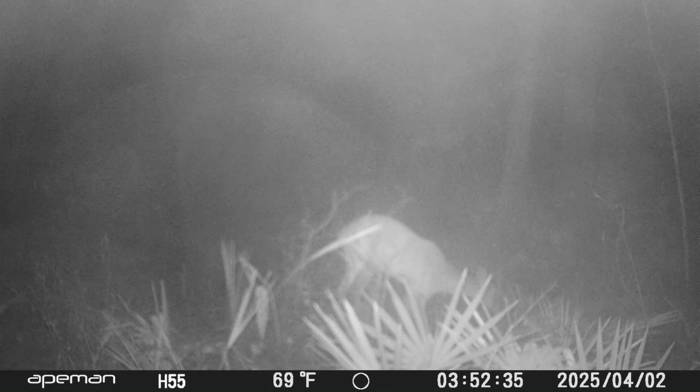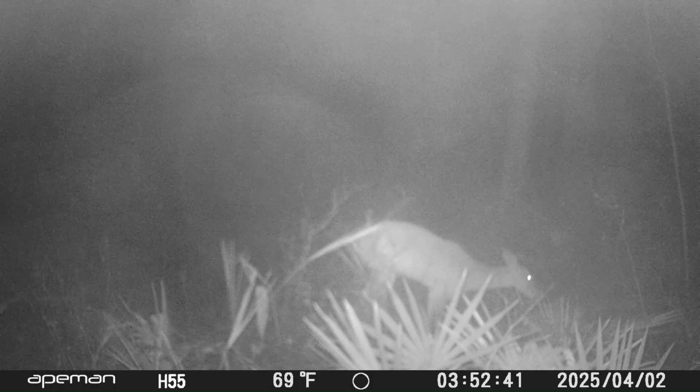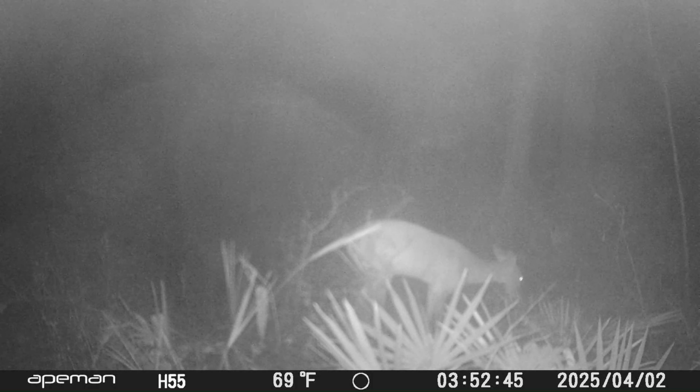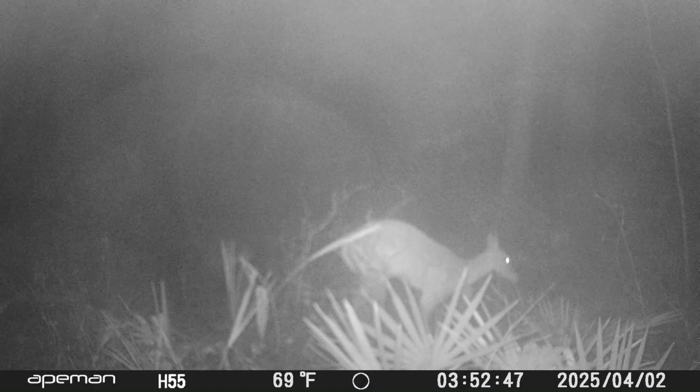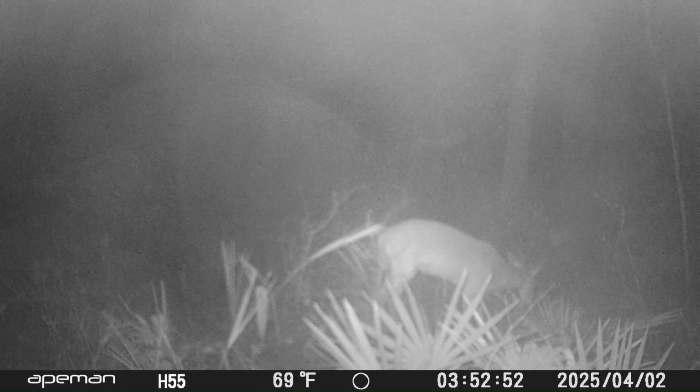And this deer had obviously never smelled my scent around the game camera. Of course, this was a few days later too.